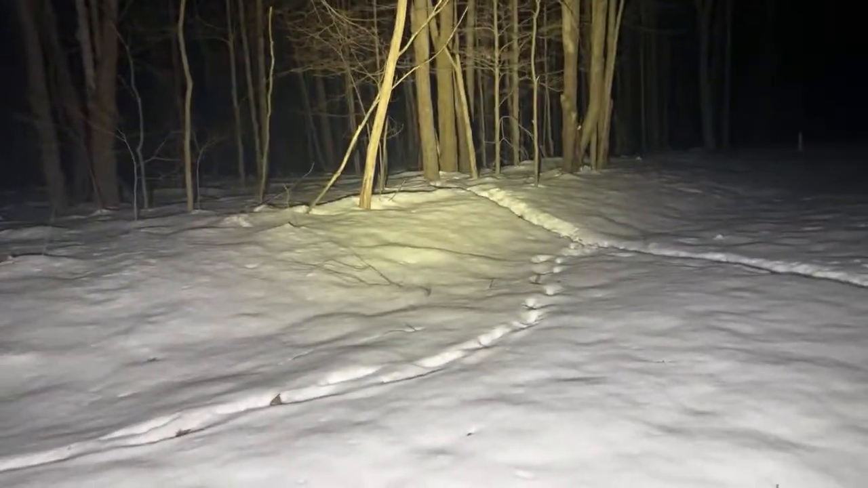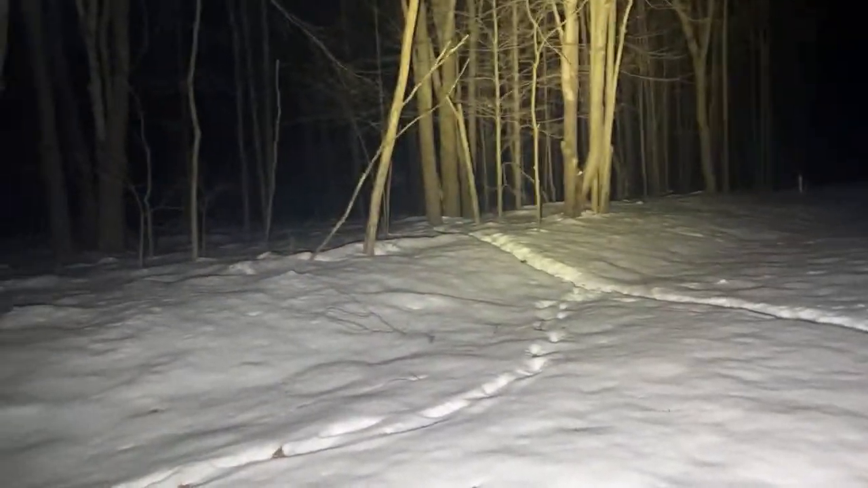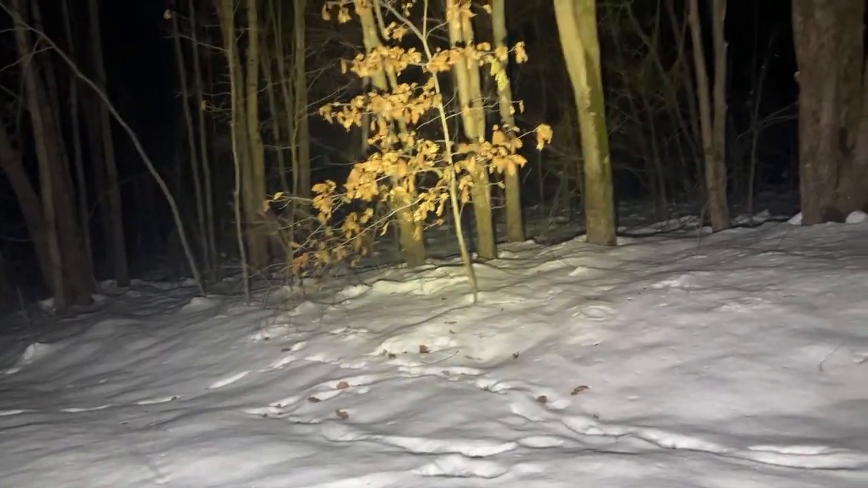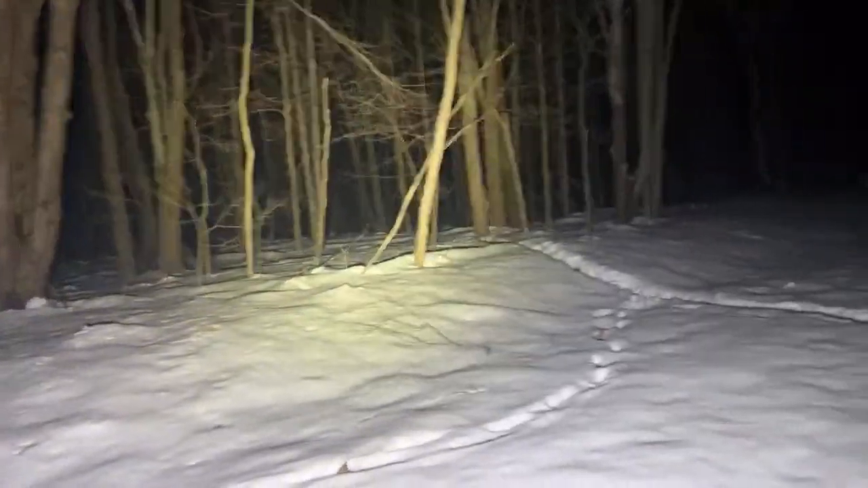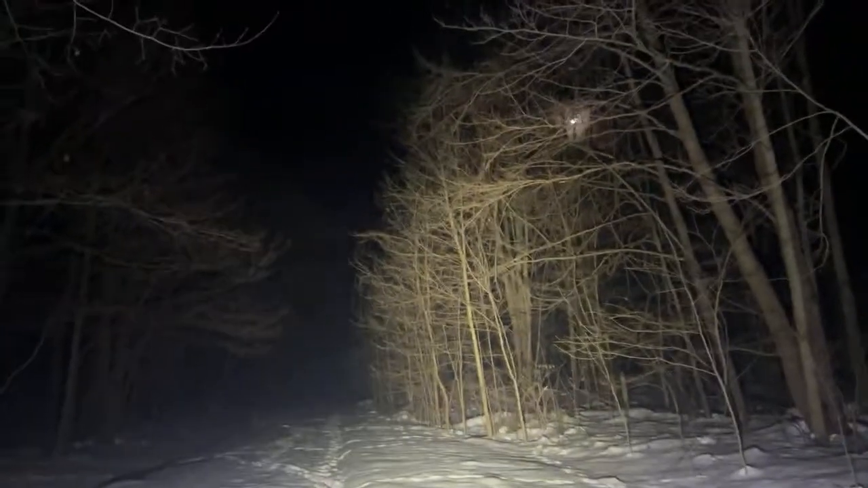Sue, where at? To my right. Said something tall to my right. I can hear our Canadians. Those Canadians, those must be... Hattie is one of my Canadian friends. Well, former Canadian. She's in Oklahoma now. But anyway, those Canadian geese must be her friends. Camera up.